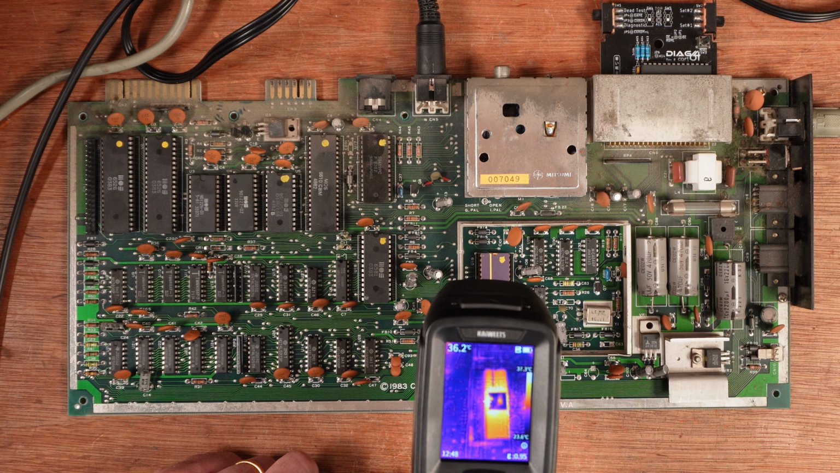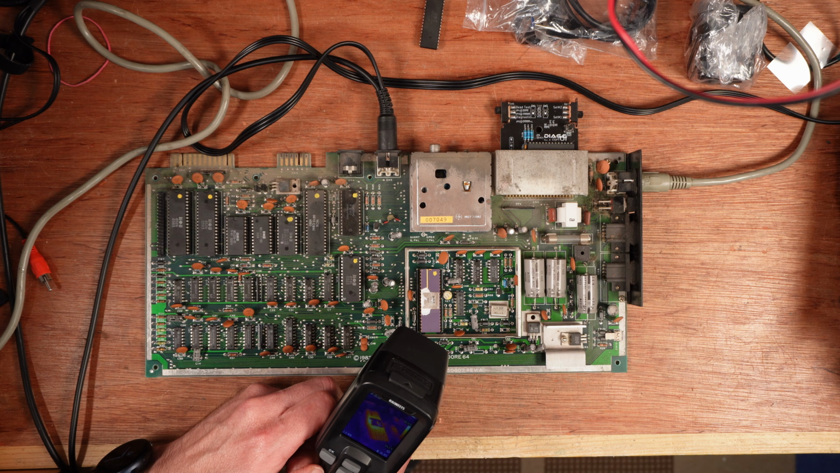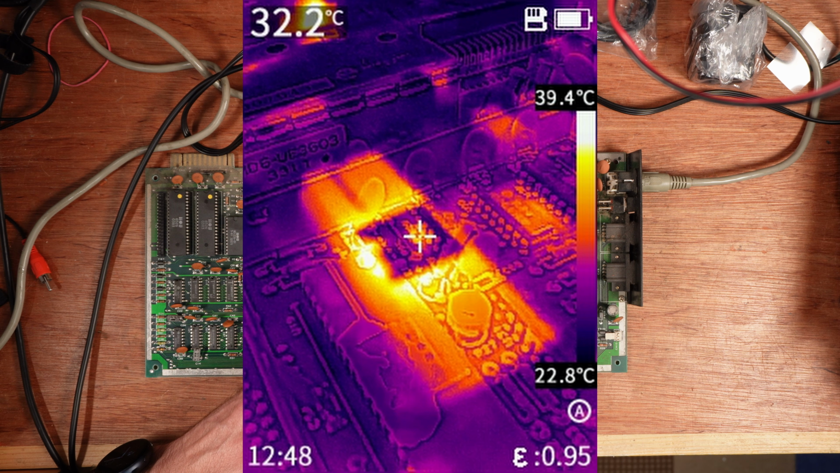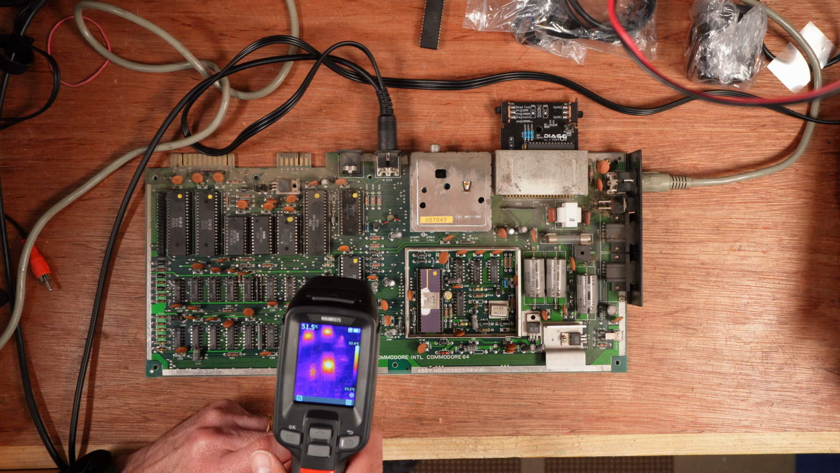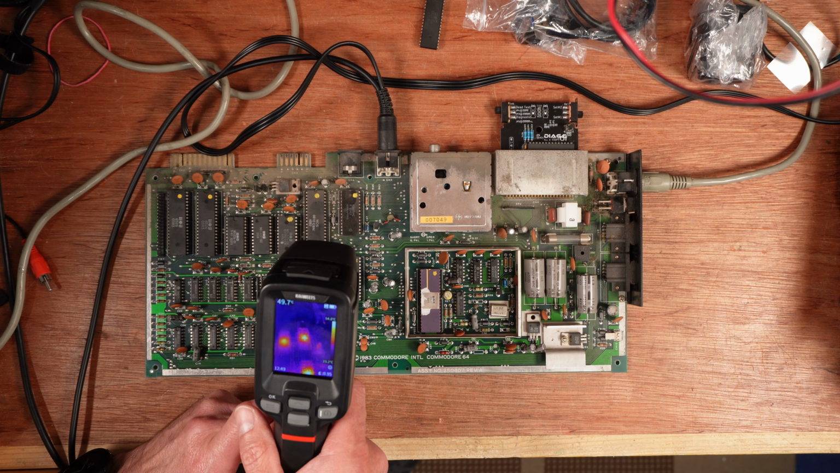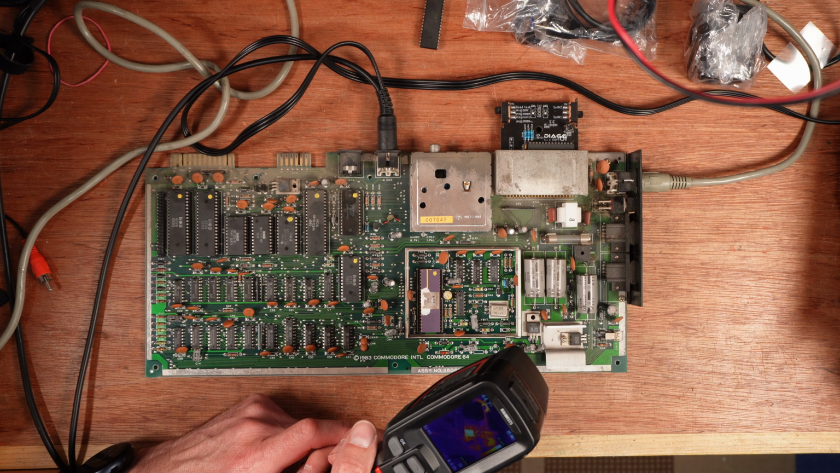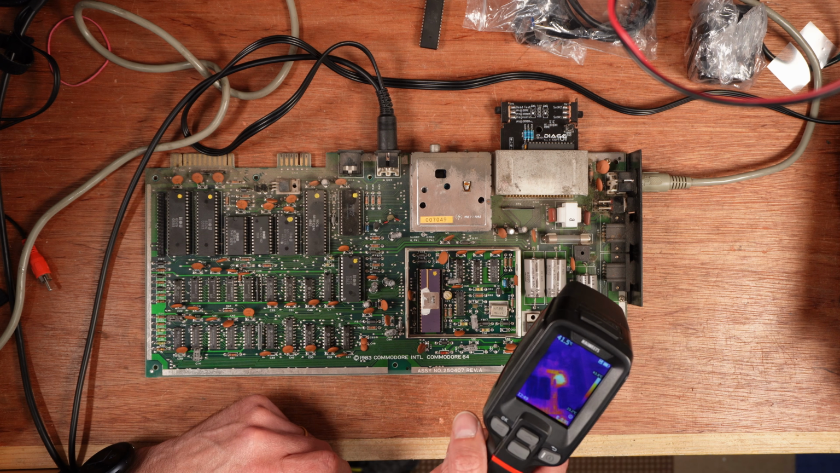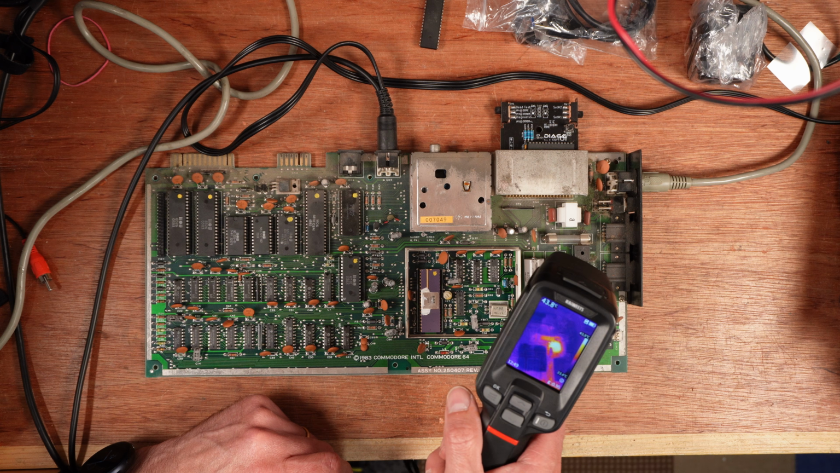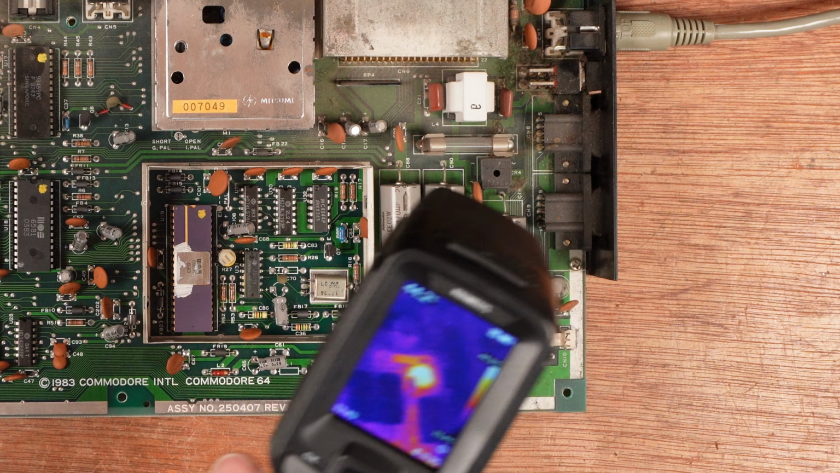The VIC-2 chip isn't really getting very hot. I should take a picture of that. The SID chip also, not too bad. It's 50 degrees, 53 degrees. The PLA, again 50 degrees. The voltage regulators doing their normal things, about 40 degrees. The bridge rectifier there next to the fuse, which you can see the fuse is 40 odd degrees.